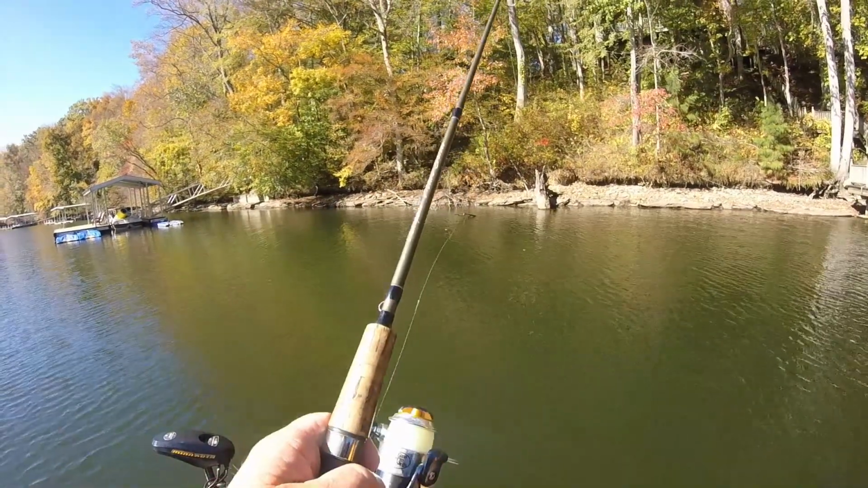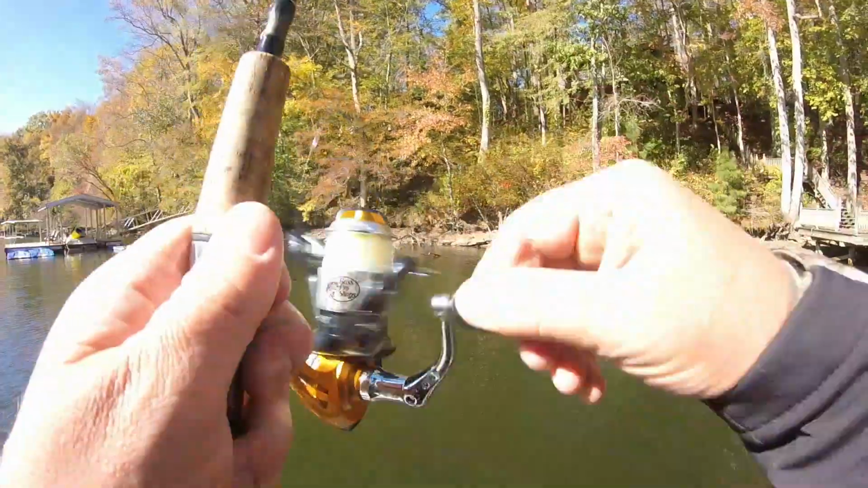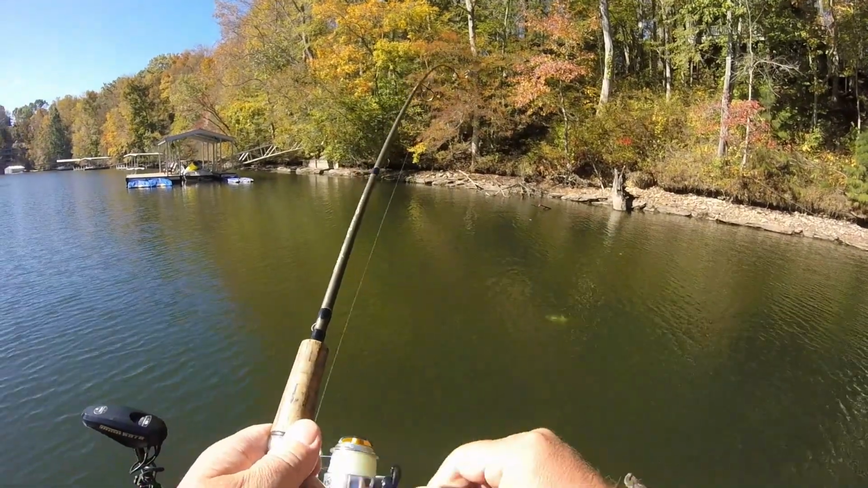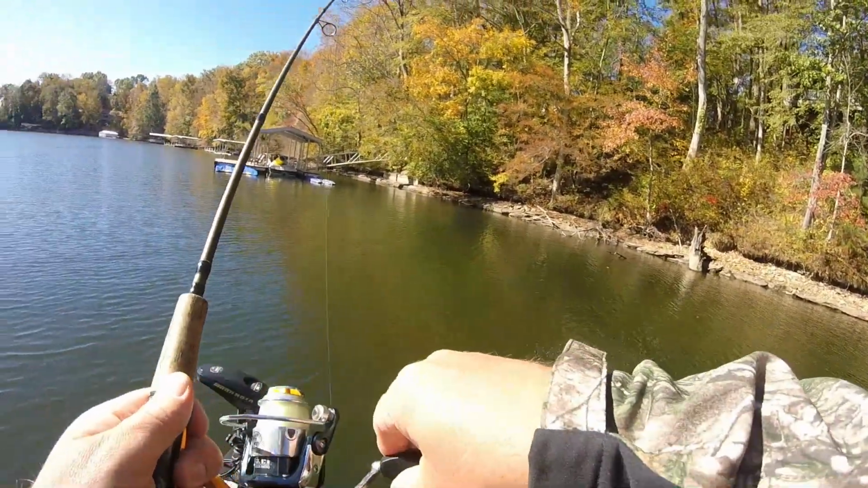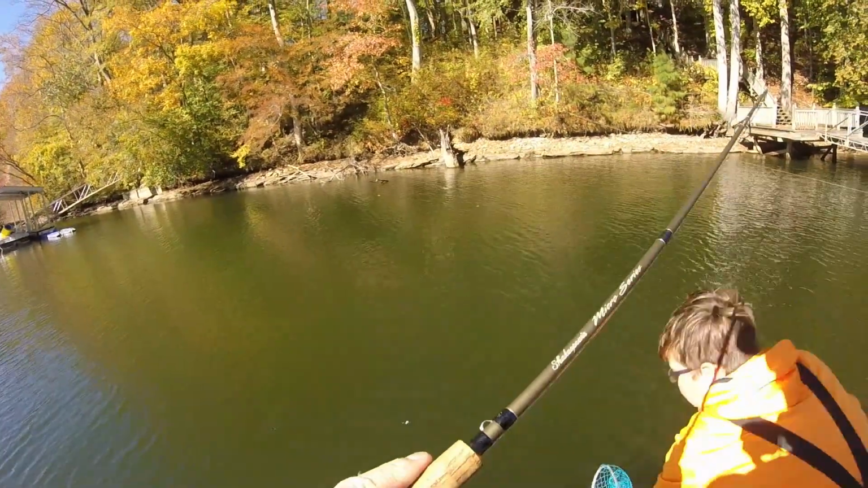Don't think it's gonna take long on this one. Oh, that feels like a good one too. Look at that flash. Yep, this is a good one. That one's probably worth dipping there.